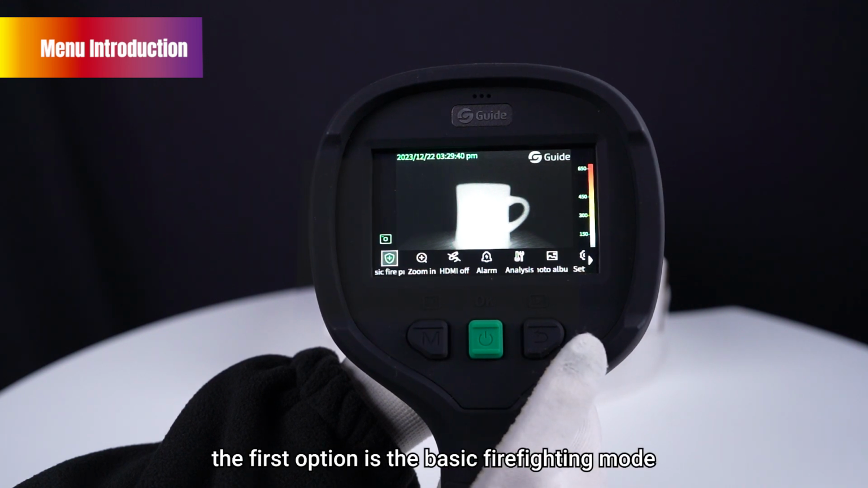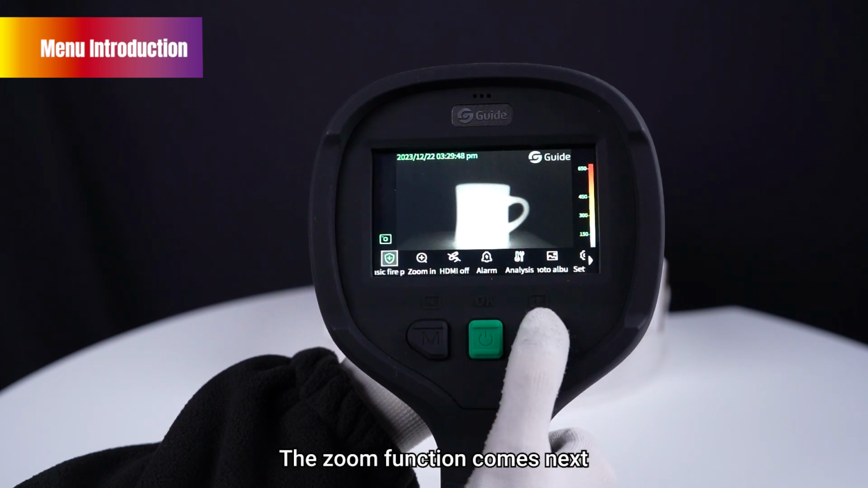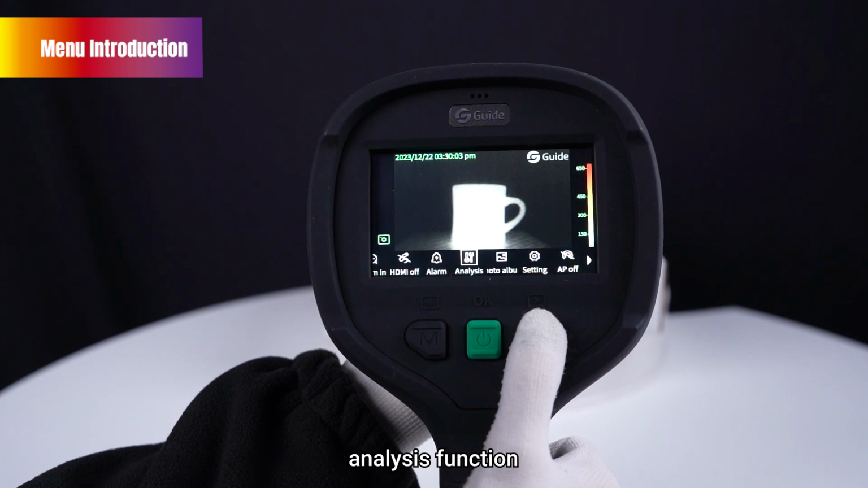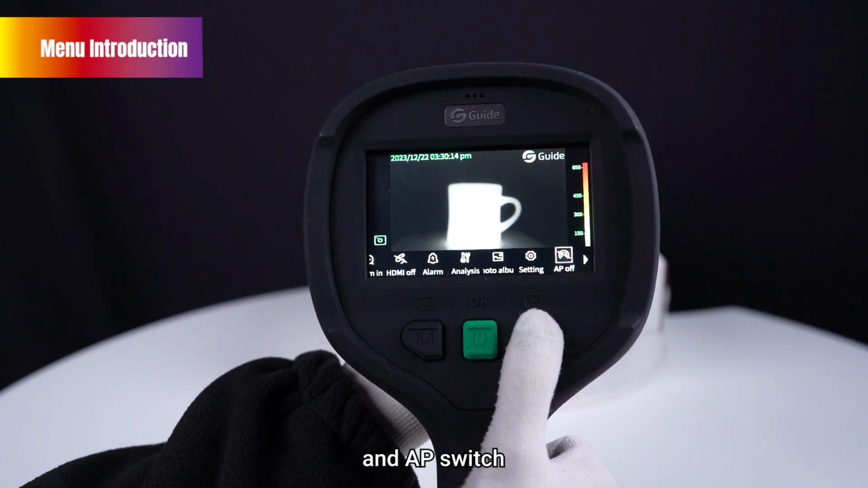The first option is the basic firefighting mode, which allows switching between image modes. The zoom function comes next, followed by the HDMI switch. The next options are the alarm function, analysis function, photo album, basic settings, and DP switch.